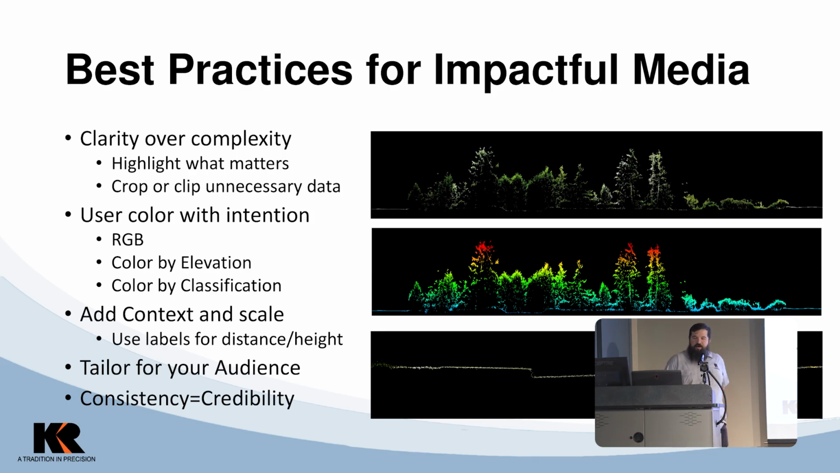I touched on it a little bit, but best practices. Clarity over complexity. What does that mean? You want to highlight what matters and get unnecessary data out. I'm a big fan of slices. I think they tell a really good story. This is one where you see the coloring of everything is green, and below the ground it's kind of hard to tell. But you switch to an elevation mode and you can see a little bit more ground coverage, a little bit more detail.